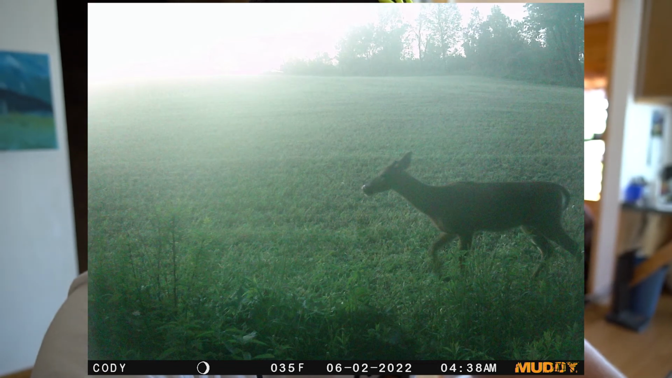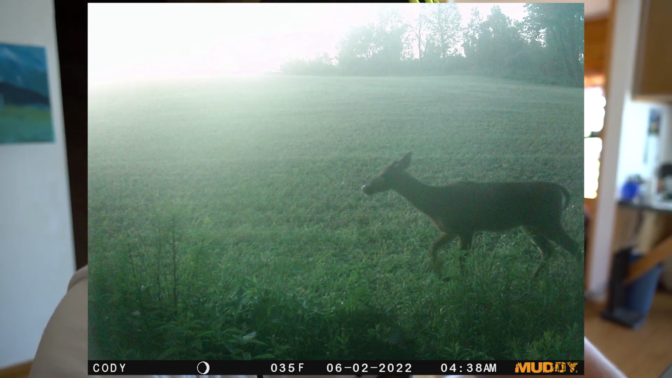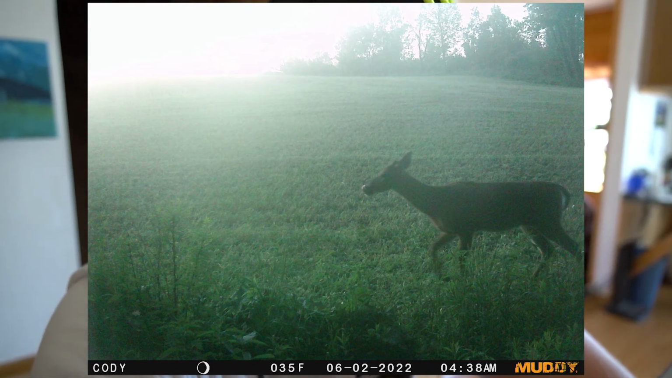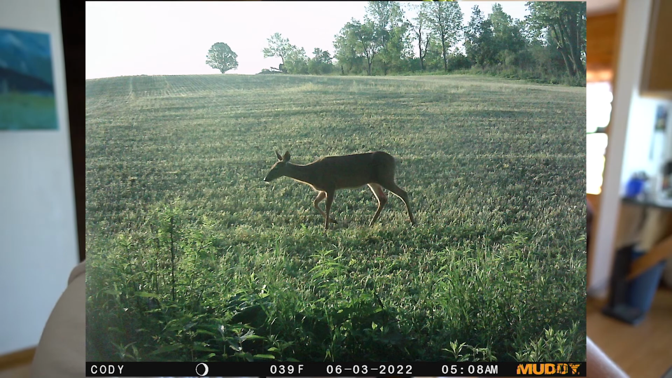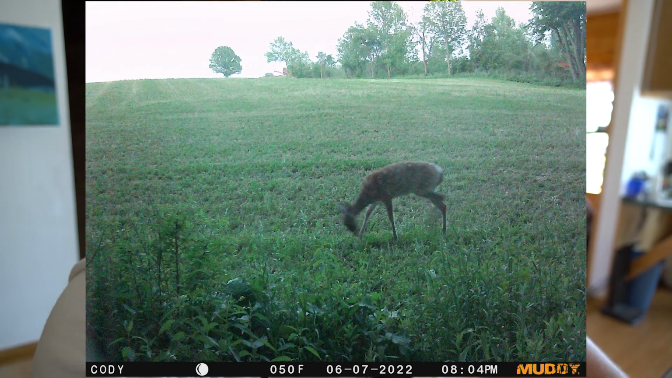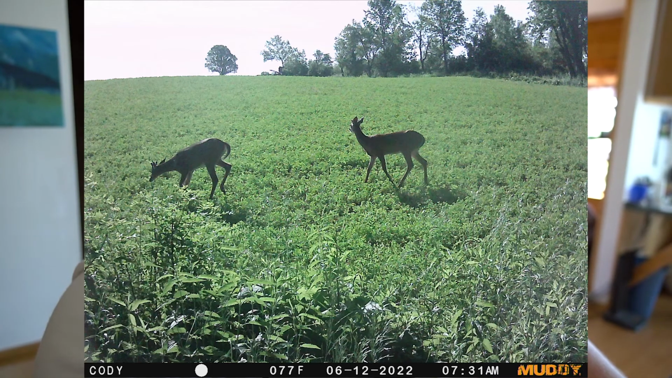This muddy camera is really foggy, and with the way it was pointing, it was basically facing right into the sun. So it's a little difficult to see what exactly this is, but you can definitely tell that there are some antlers starting on top of his head. Once again, I'll post those pictures on the screen here. Other than that, we got a lot of does and fawns running around on this field edge too. So a lot of stuff going on at the south stand.